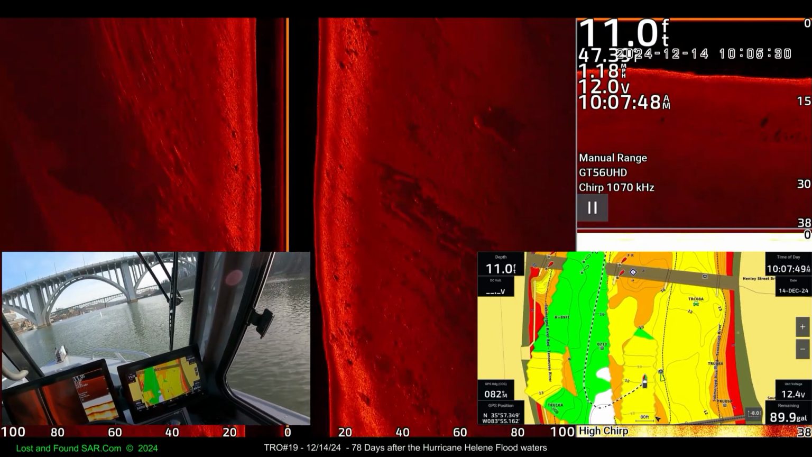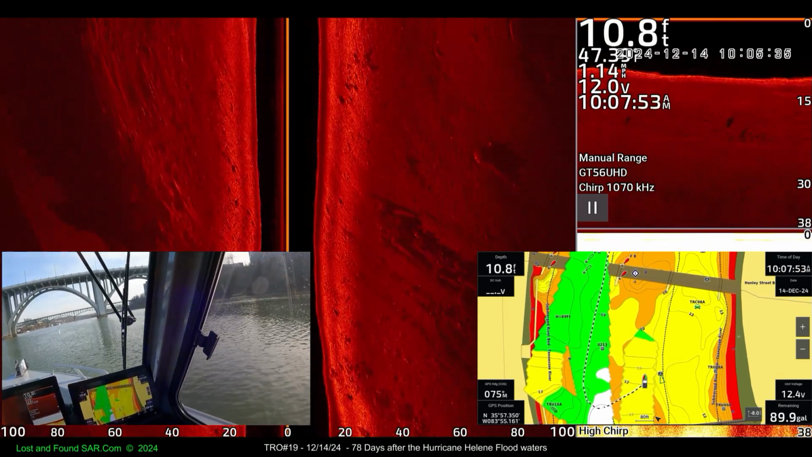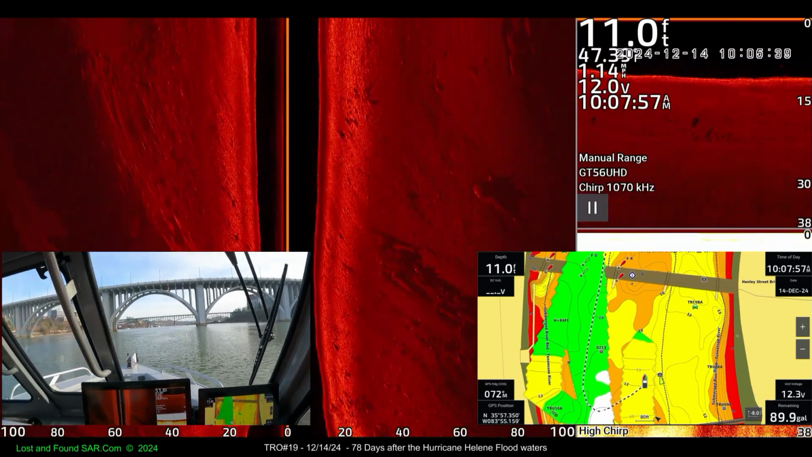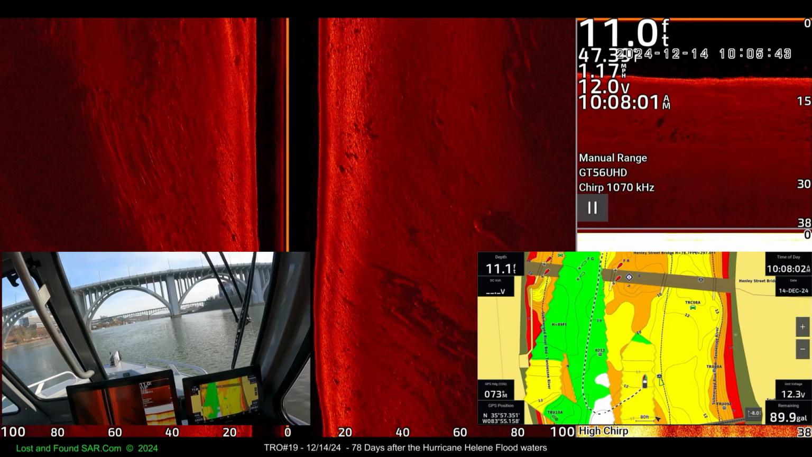11.1. Okay, we should be pulling a steady 12 feet and we're at 11, so go change this thing up one foot. Let's go.